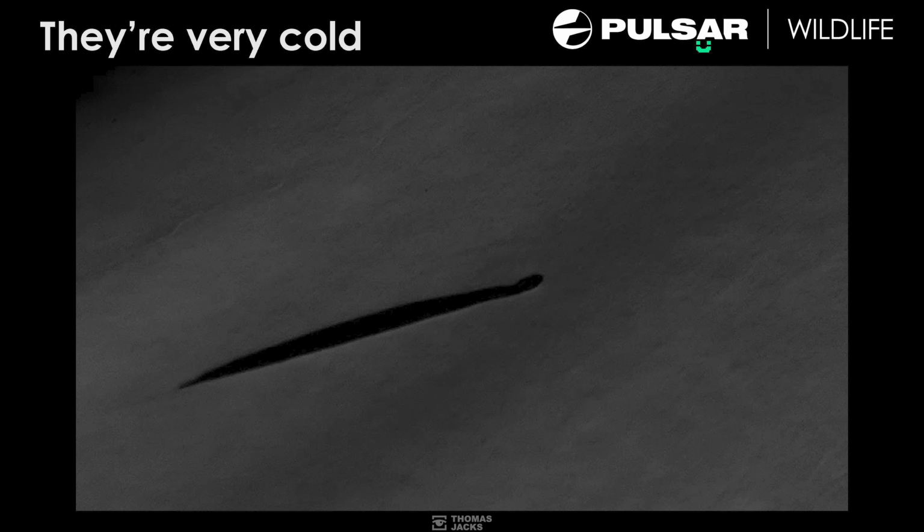So I can see this black thing. If I put my fingers in front, they'd be white, right? It'd be white hot, which is what the road kind of is. But this snake, which is obviously cold, is black cold. But interestingly, in reverse, that's how it's working. So normally you'd look for the other way. But that was quite interesting. So that was Africa's deadliest snake, by the way, the puff adder.